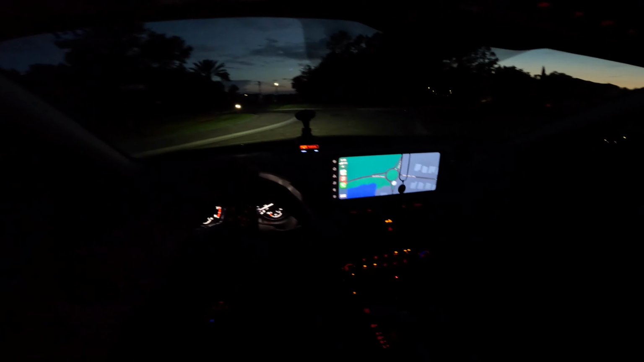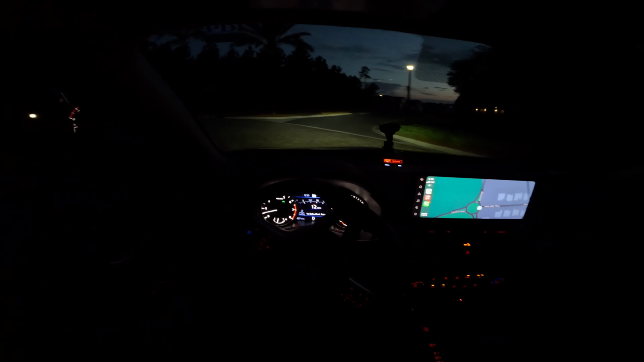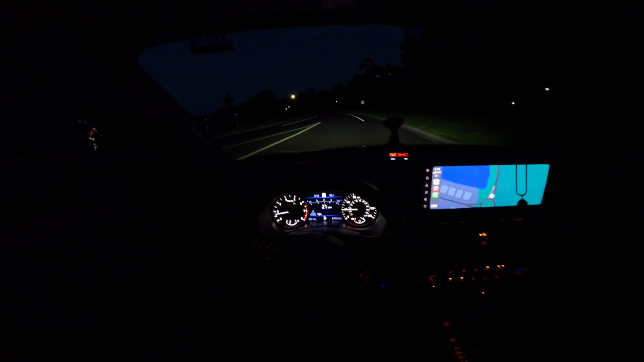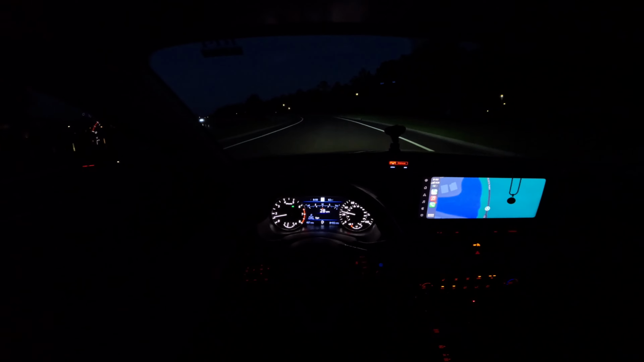So I posted the 2025 POV drive, and one of my subscribers commented that he had an Altima and it was very reliable and he loved it for quite some time. So that got me thinking, why don't I check out the Altimas and see what they got going on?